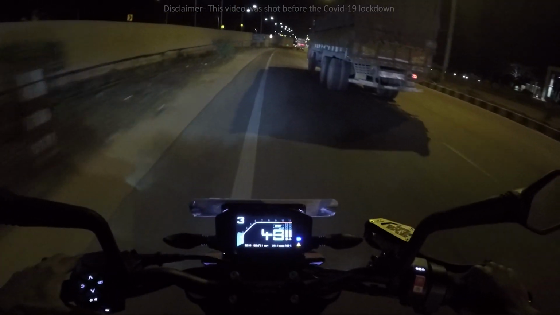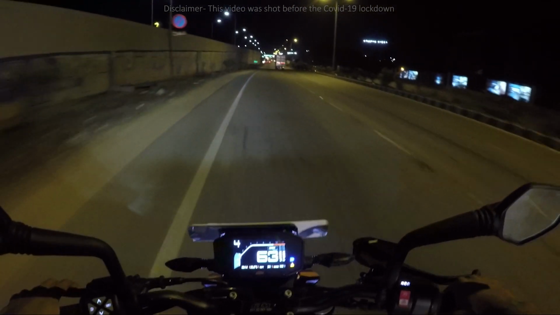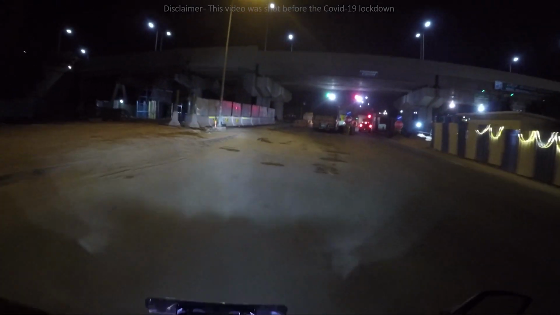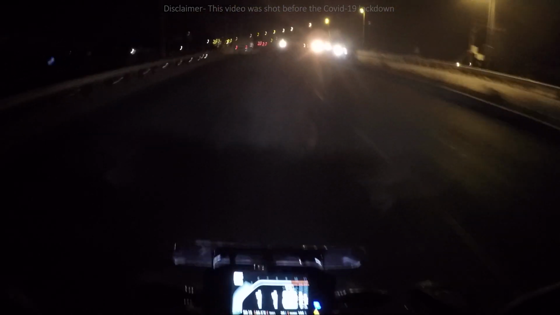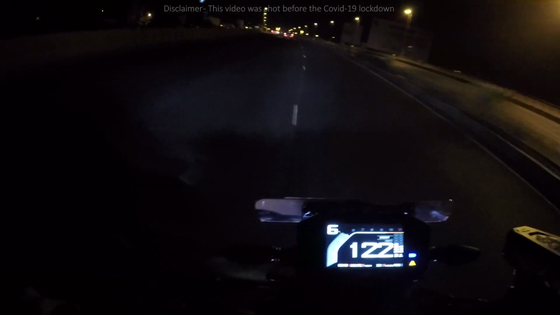Now I'm testing with the other mic with this GoPro Hero 5. This mic I got from the US. Let me see how this mic performs. Where should I go? This way? Okay. There is a way for the bike. I'm just simply talking to record my voice, to check whether my voice is clear at 128 km/h.